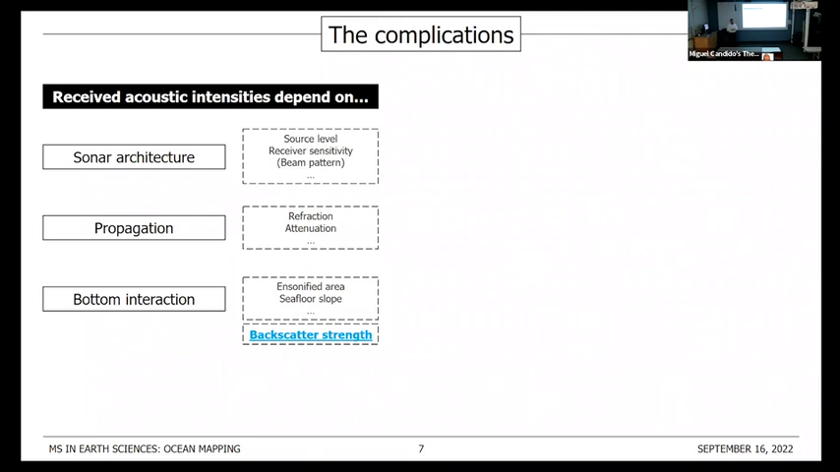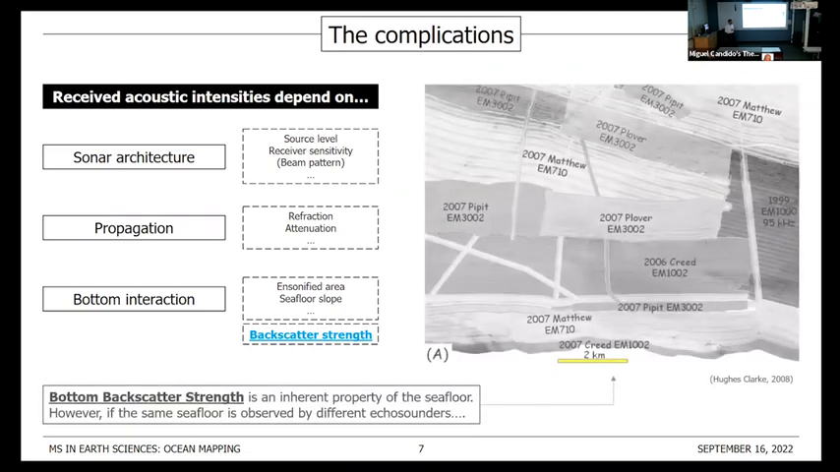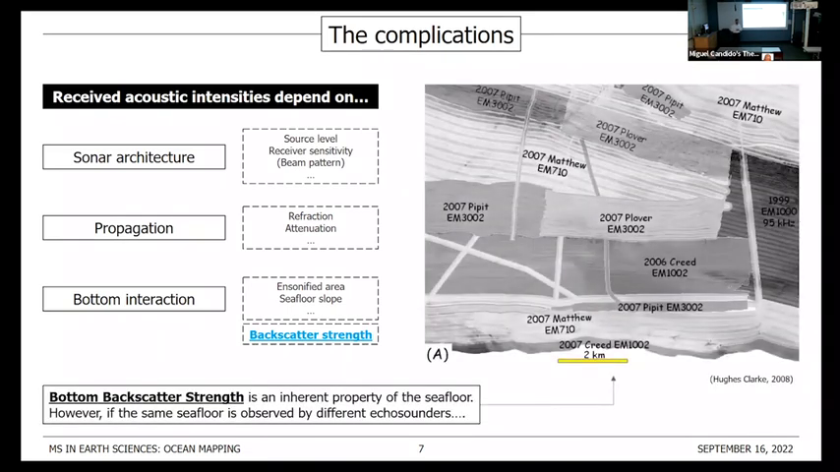But there are also other processes that will affect our signal. For example, the morphology of the seafloor will affect our insonified footprint. And so if we don't account for all of these processes correctly, we'll end up with bottom backscatter strength estimates that are not repeatable, even if we are using the same sonar, identical sonars, using the same frequencies. And so to avoid that, we have to properly reduce the backscatter.